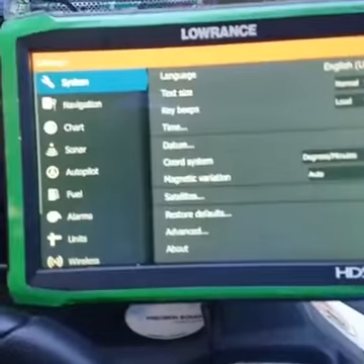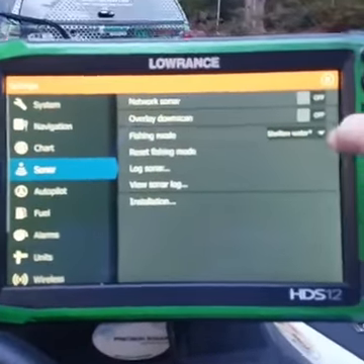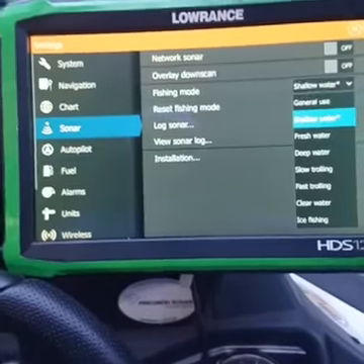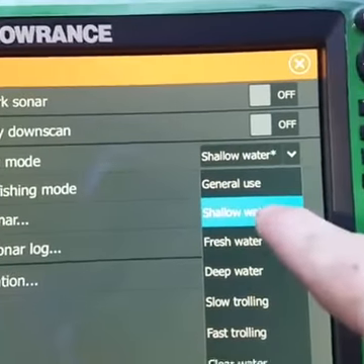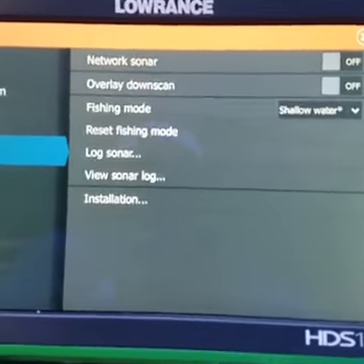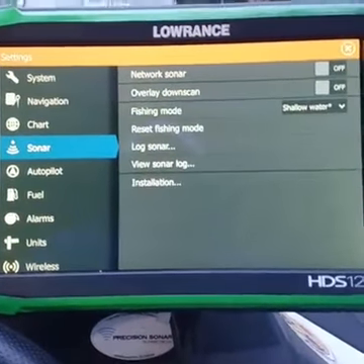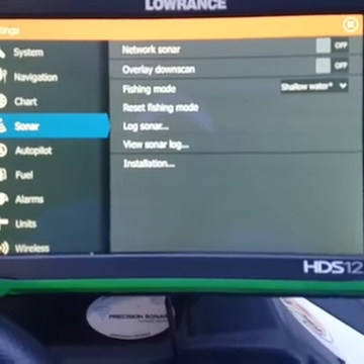room. Once you get out of that, you're still in settings. If you go to sonar and go to fishing mode, if you're like me, most guys fish 80 foot or less. On your fishing mode, you need to be on shallow water, and that usually covers everything that we're doing. Even if you're drop shotting in 80 foot of water, shallow water, you're going to get a better response and a better all-around reading, and a bottom reading from your transducer.